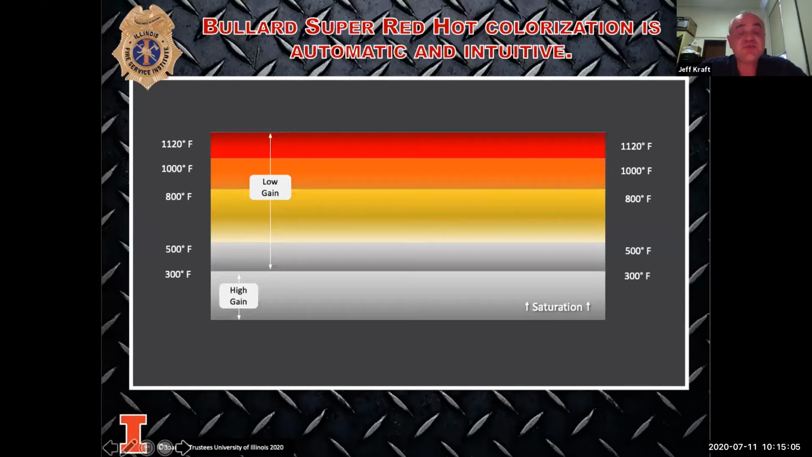Now, when we spray water, what's that going to do to the visual of our camera? It's probably going to drop the thermal layer on us and we're not going to be able to see as well. So the more I can do at the very beginning with that camera, the better off I'm going to be for everyone, getting the floor plan and the layout of what's going on.